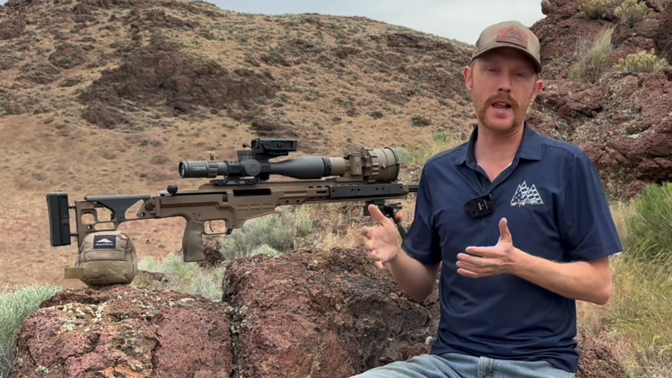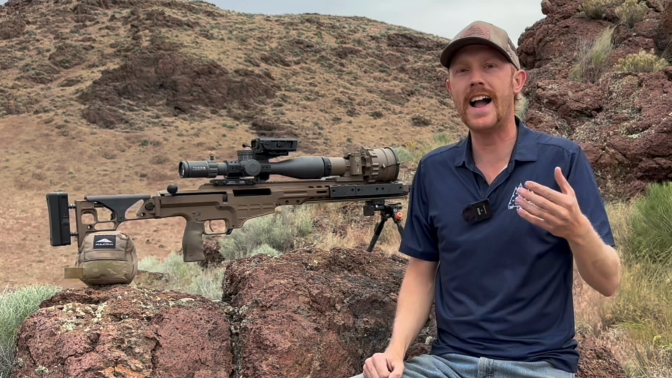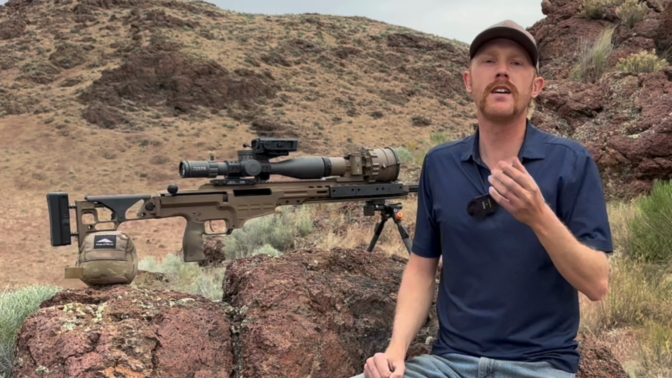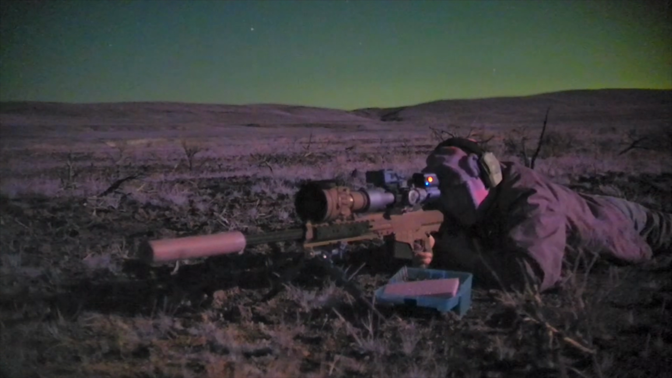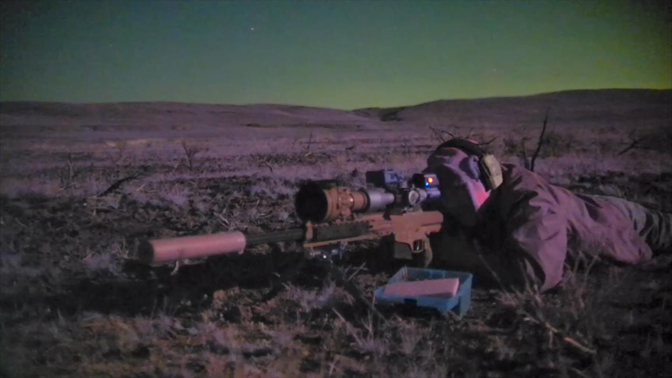I could see my splash around the plate, but at 1,520, it was a dust cloud. It was hard for me to pinpoint in the dust cloud where my splash actually landed to make those corrections. So I put a handful of rounds out there, realized I wasn't getting usable data to get on the plate. So at that point, it really wasn't worth the time and expense to continue sending rounds to kind of get lucky.